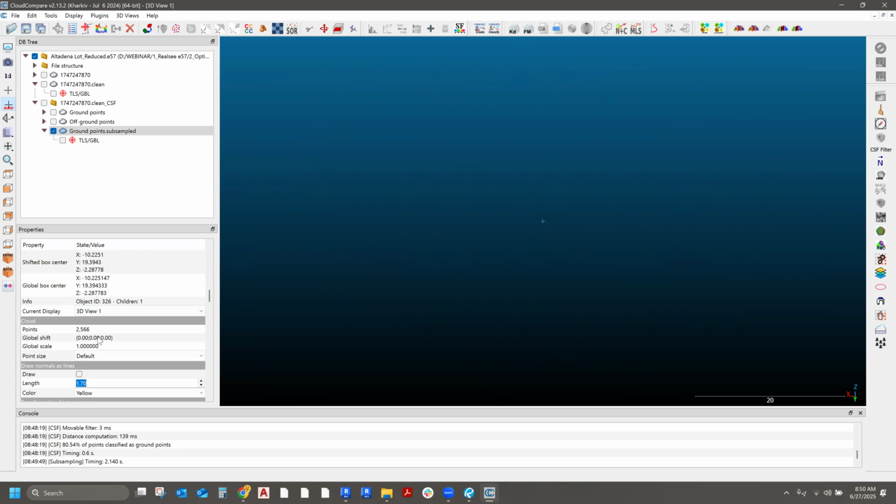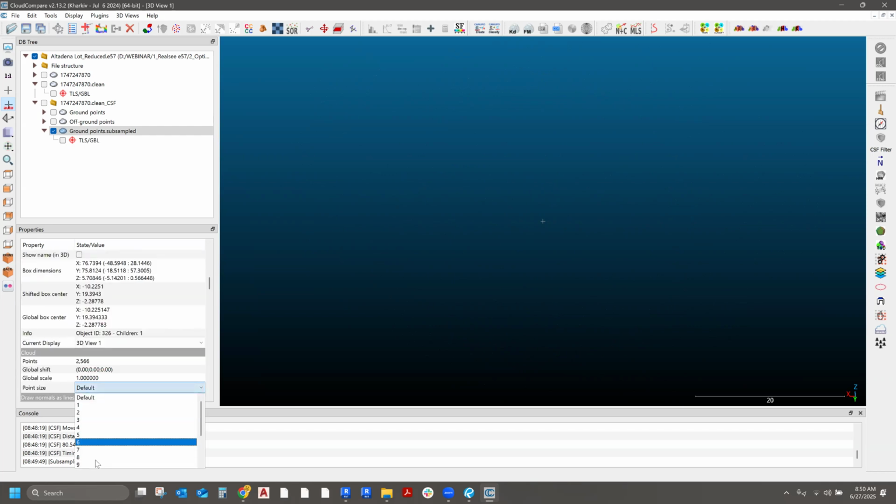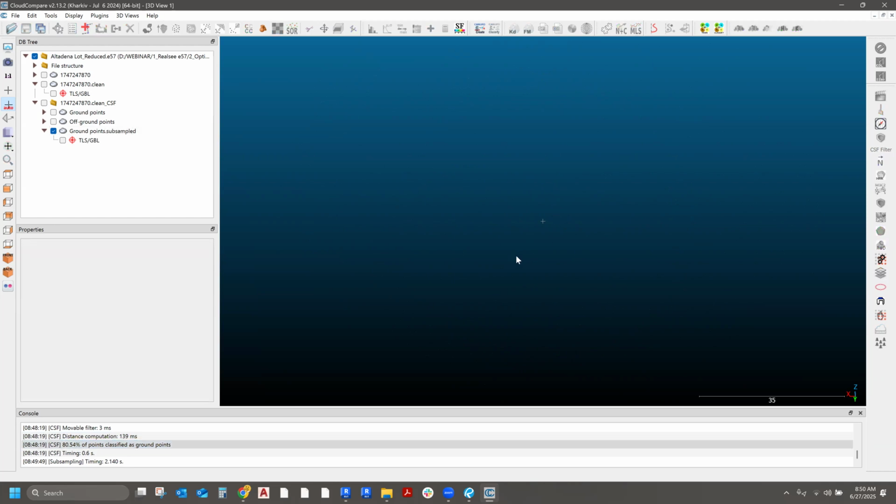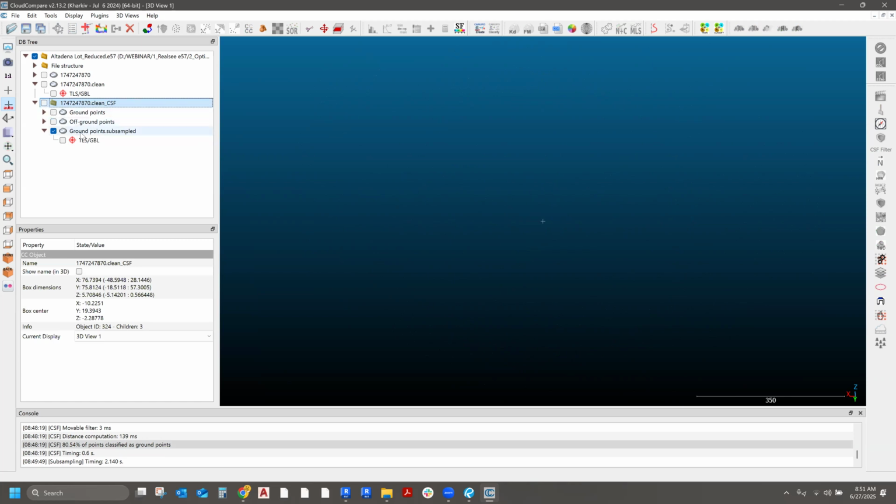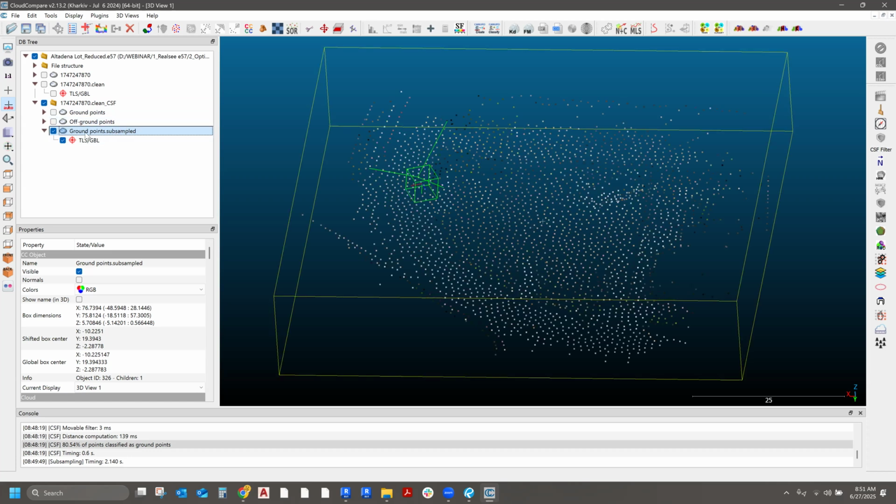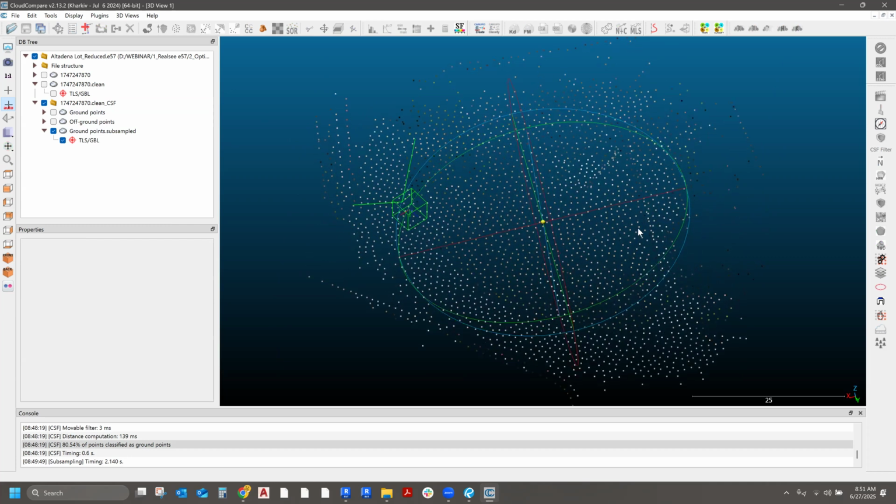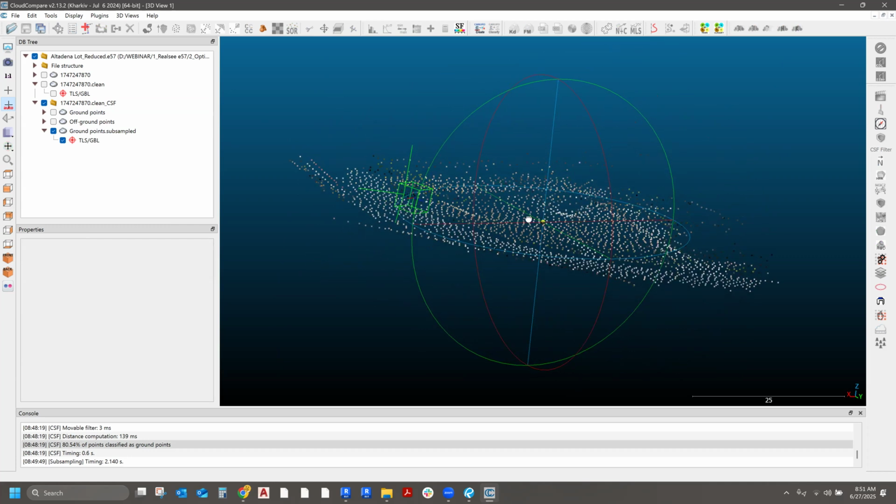2,566 points. Is it this one? No, global scale. Draw length. Oh, it's point size. If I make this like this, you'll see a little bit better. Let me do that again. Oh, there it is. Now you can see it a little better. It basically created a lot less points of that exact same field.